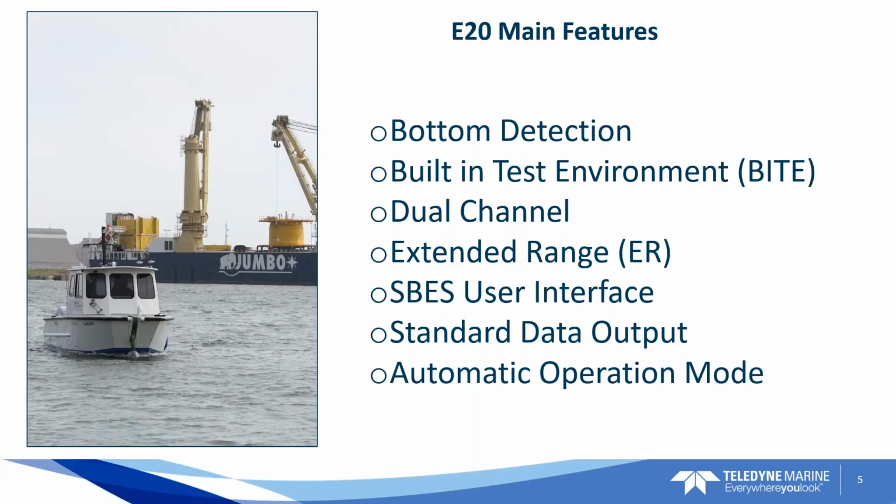One of its main upgraded features is the algorithms that it's using in the board itself to do a better job with bottom detection. There's a lot of improvements with the E20 with respect to that. It's got a built-in test environment, the BITE control inside of the board, dual channel. You can opt for the extended range. I don't know too many people that need that extended range, but it's got a heck of an extended range for your deeper depths. Then the single beam echo sounder user interface.